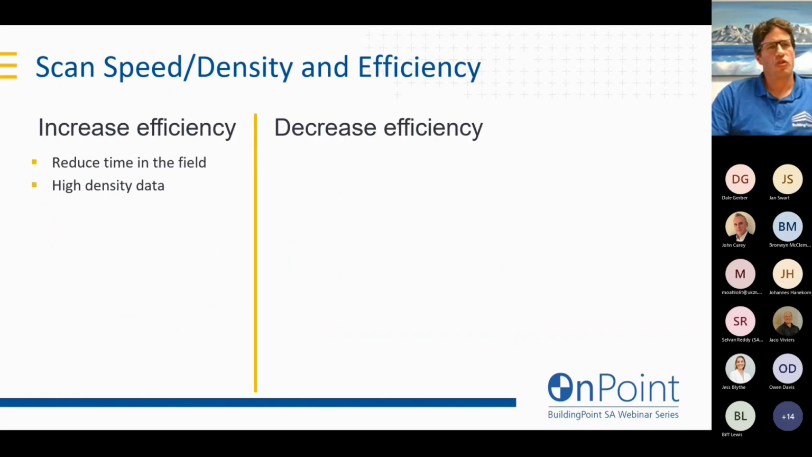Yes, with scan speed also comes an increase in density, and there are effects on efficiency. When we scan faster, we may reduce our time in the field, a few seconds or half a minute per scan, and we will capture higher density data. That's correct, that's true.